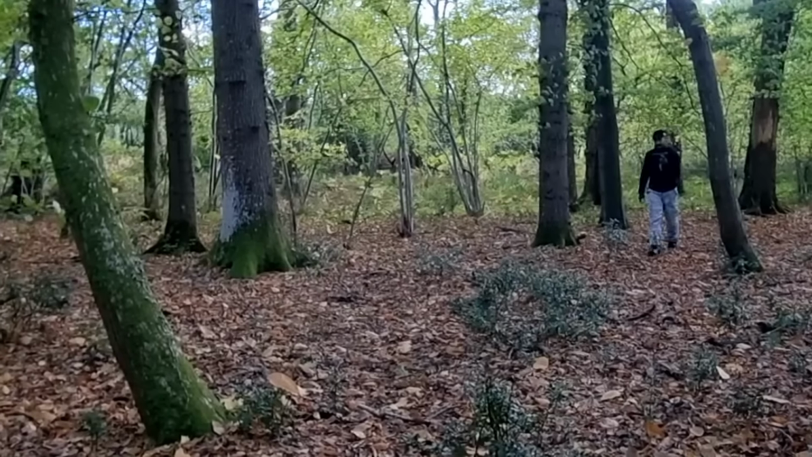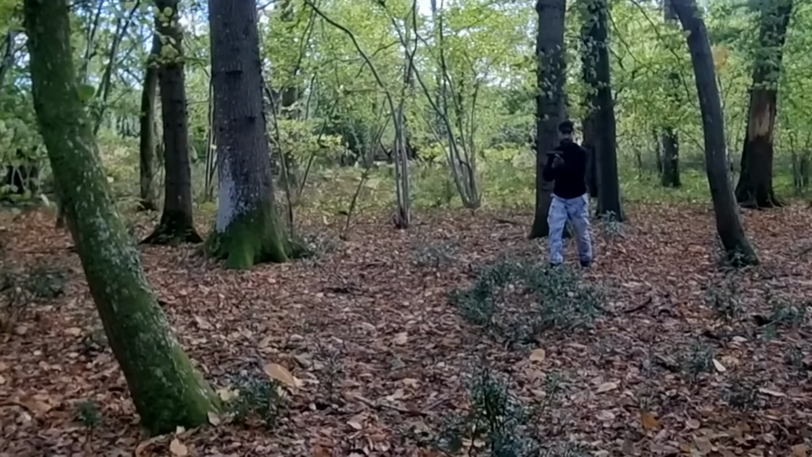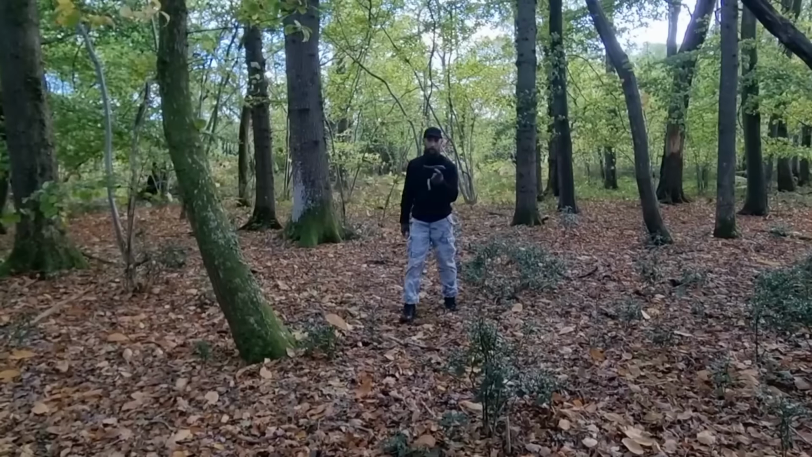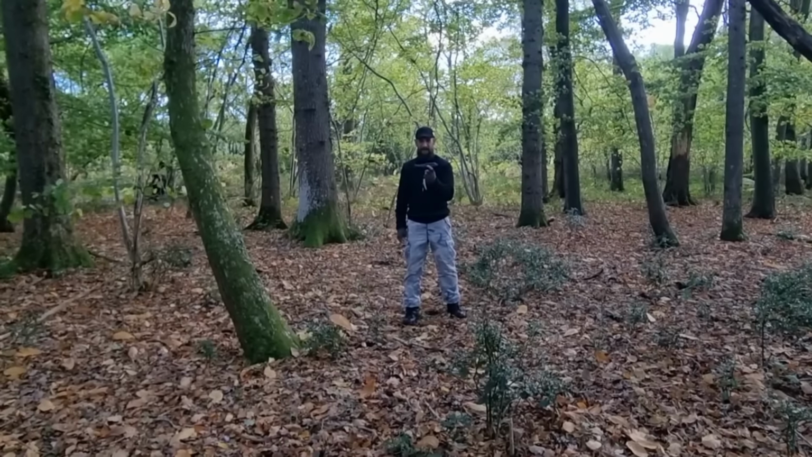So this tiny little scope here, the eyepiece viewfinder is one of the best I've ever seen, and I've used military grade standard optics over the years, and this, for that big, is absolutely tiny.